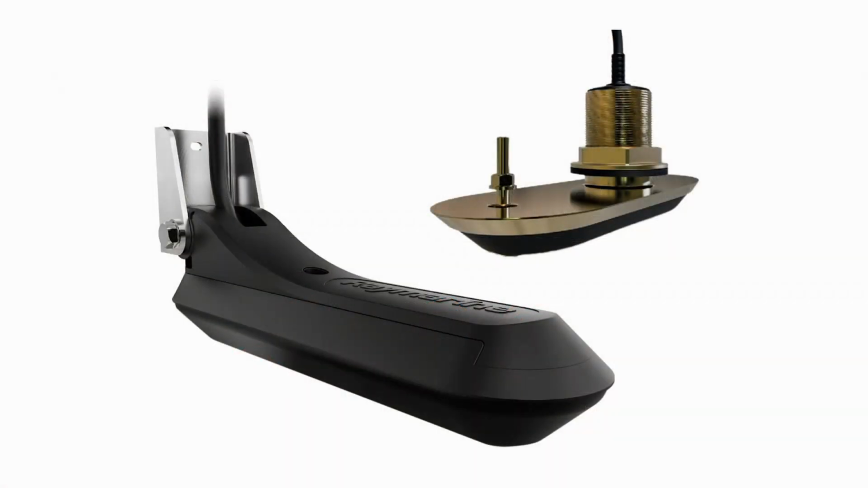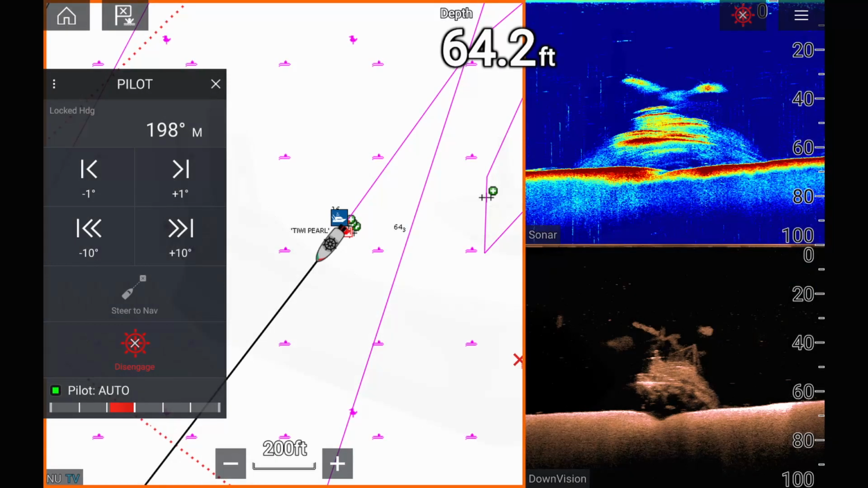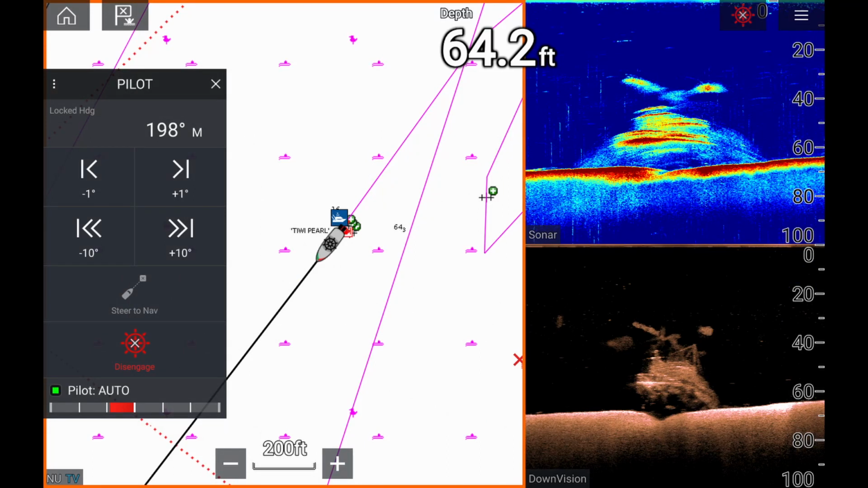Now, the manual claims that the RV100 is good for 900 feet in sonar mode, 300 feet of water in down imaging, side imaging and 3D mode. Now, I've tried the down imaging, side imaging and 3D modes in about 80 metres of water, which is about 260 feet thereabouts. Now, I found the down imaging was okay in that depth. I was less than impressed with the side imaging and the 3D modes at that depth though. They just didn't show enough at the bottom to be worth using.